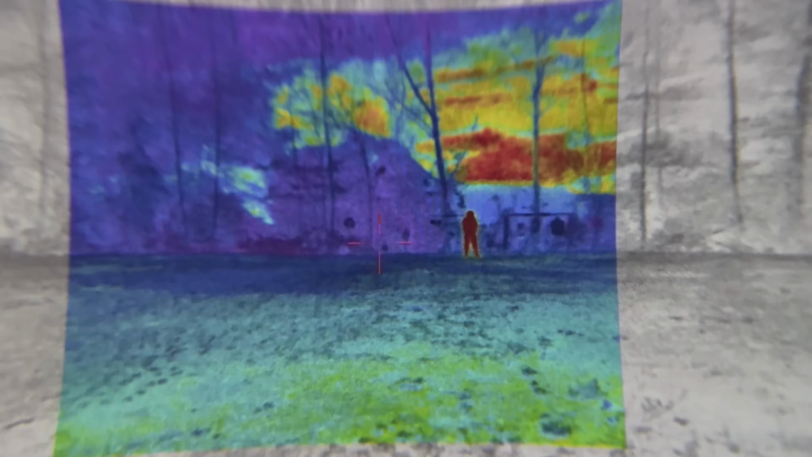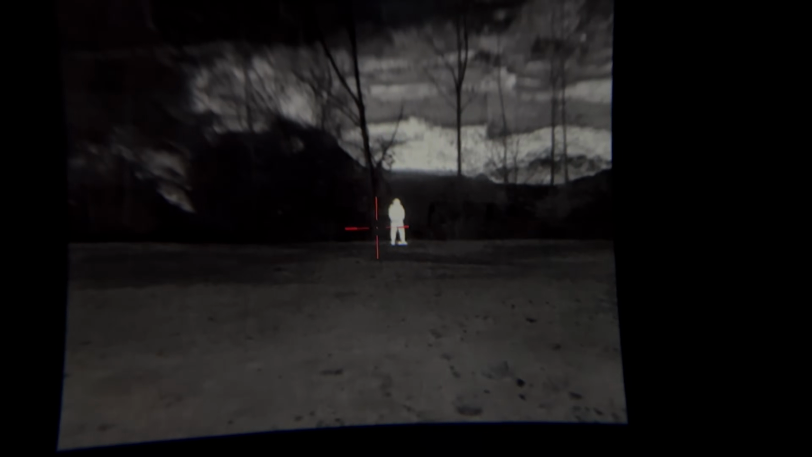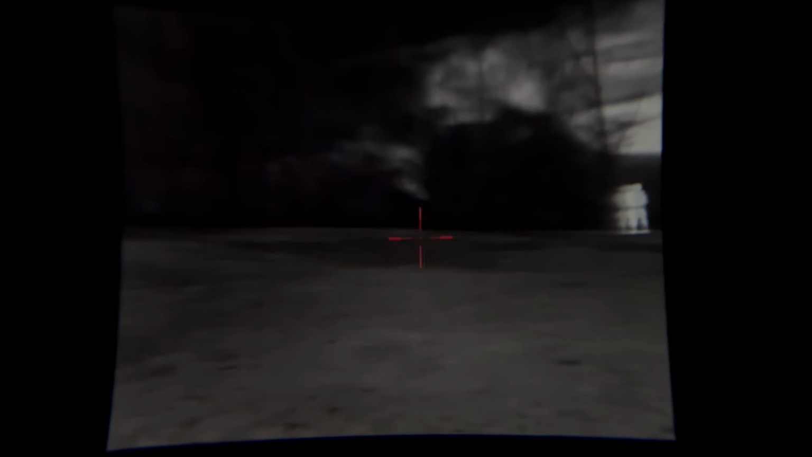You can see where the sides of the heels are still warm. You can see a person out there. Now let's go straight to thermal and another night vision over top of it. And this right here is just now straight thermal. Calibrating. There we go. As you can see, got one guy out there standing, nothing else out through here. Calibrating because of the light out there.